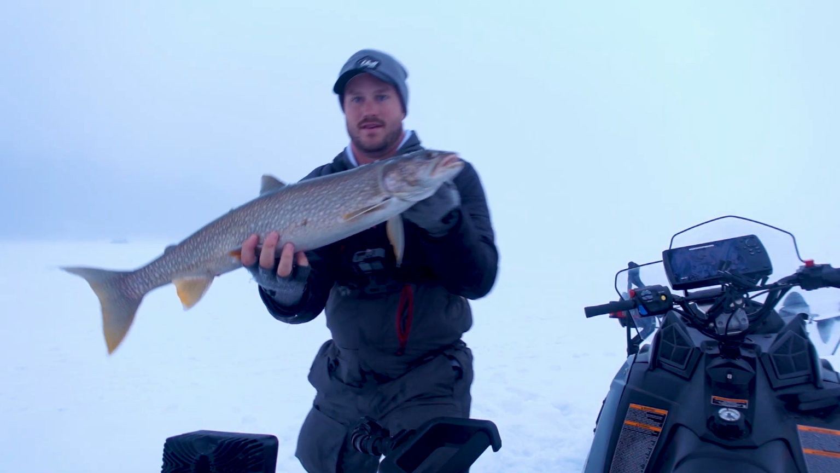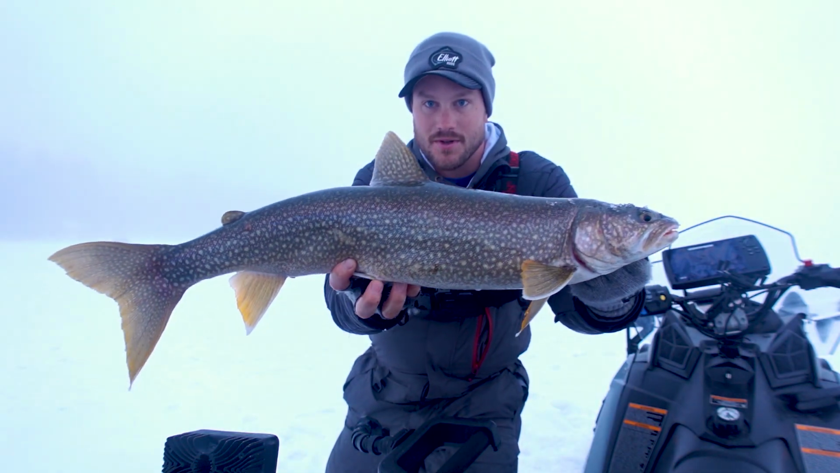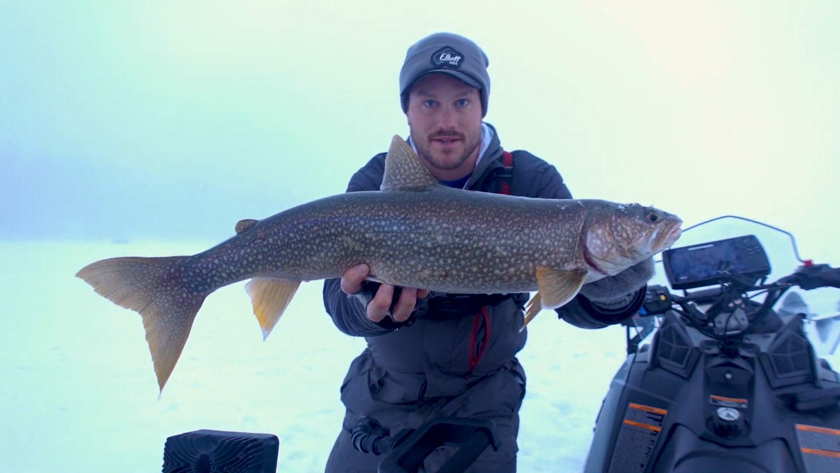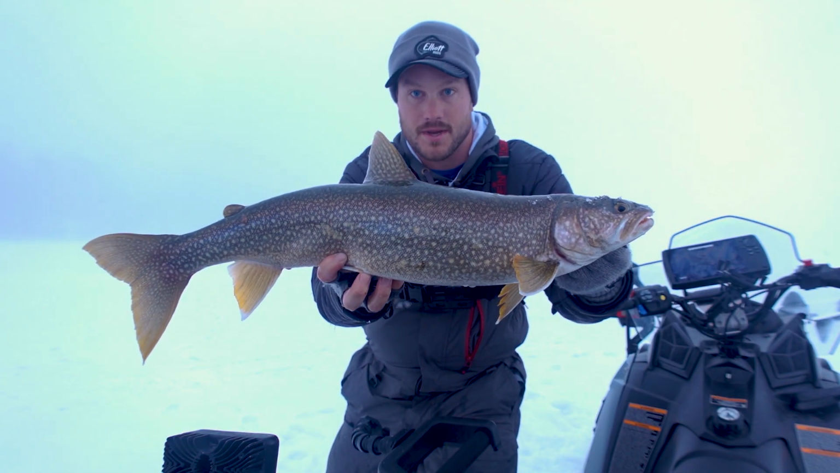Oh, solid fish too. You bet. That is what we're looking for up here in the shallow water. It is so foggy this morning. I'm going to get a quick picture and put it on the bump board.